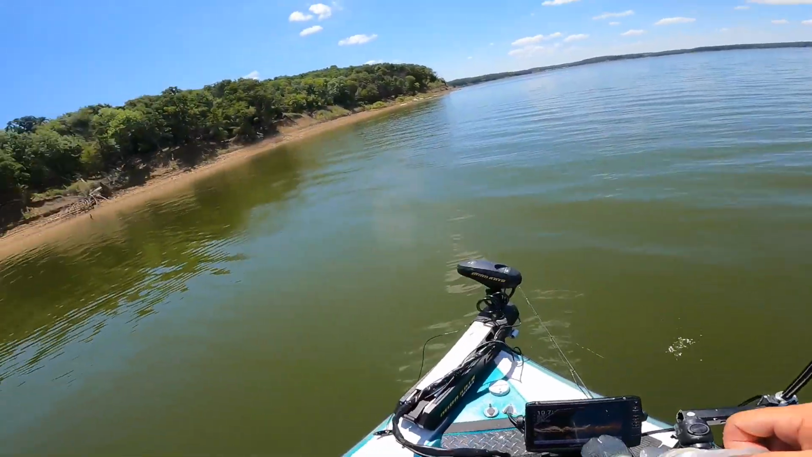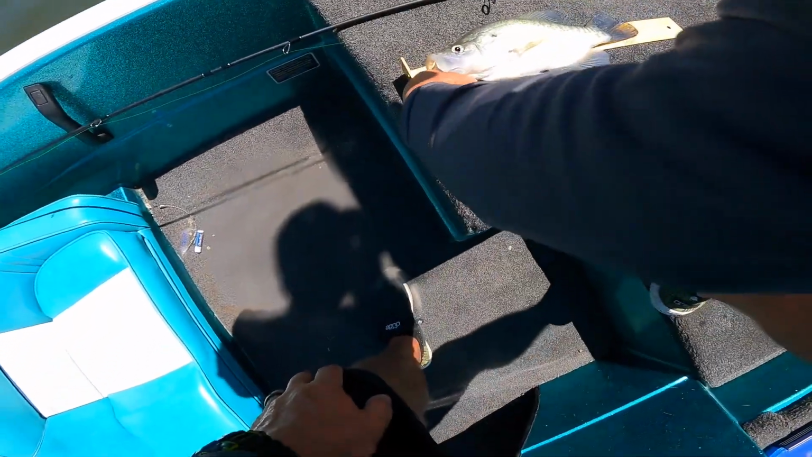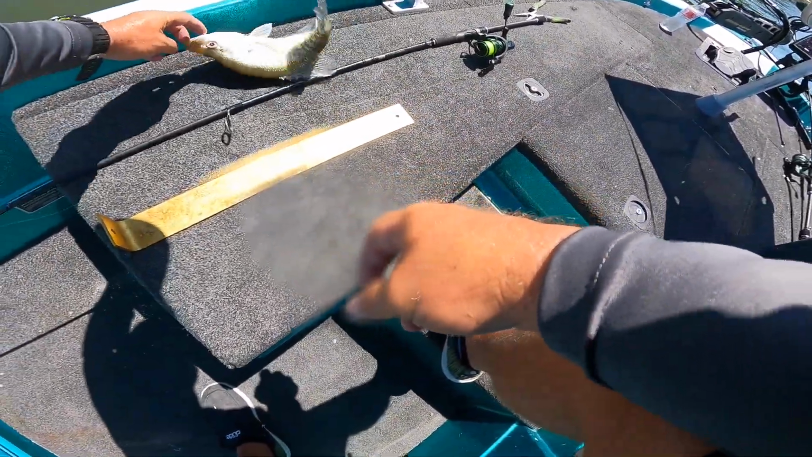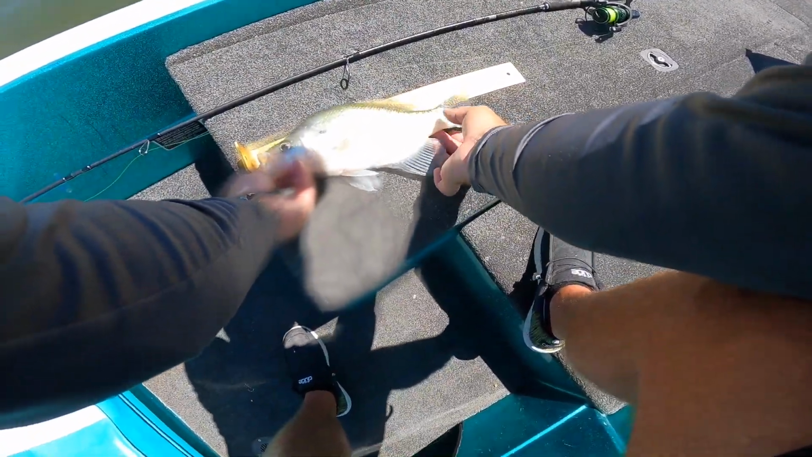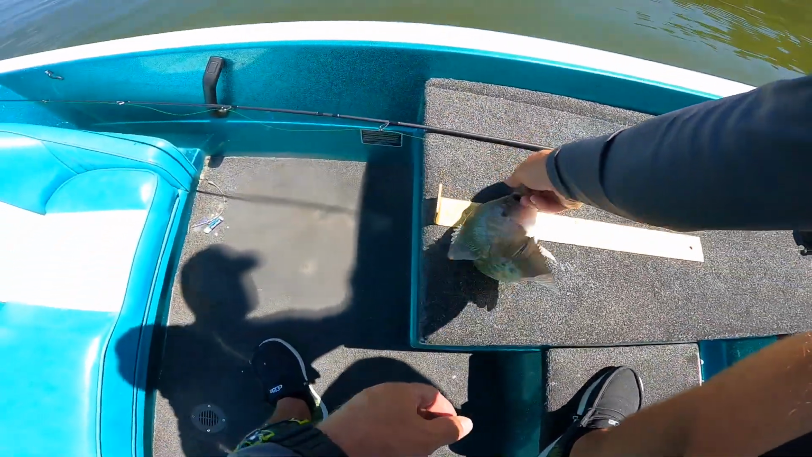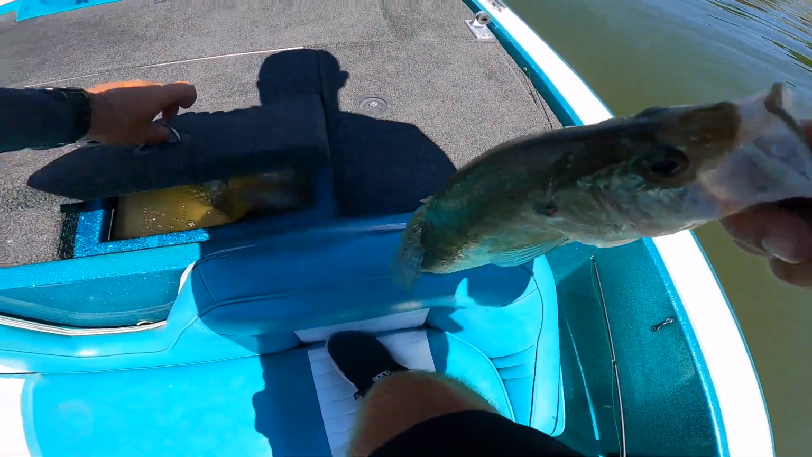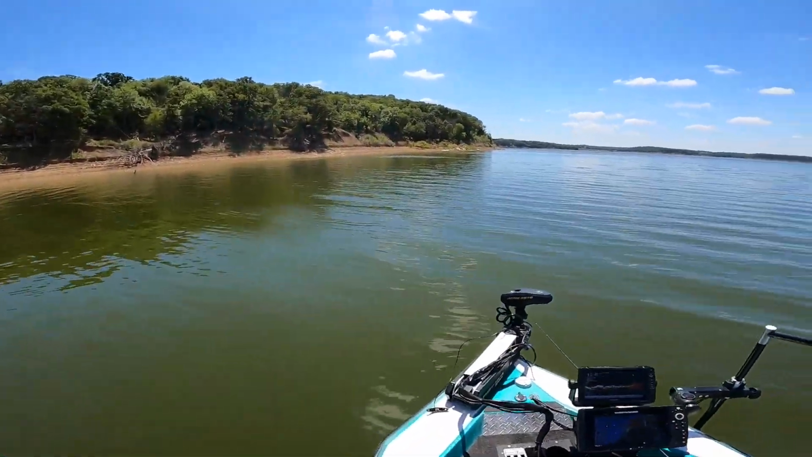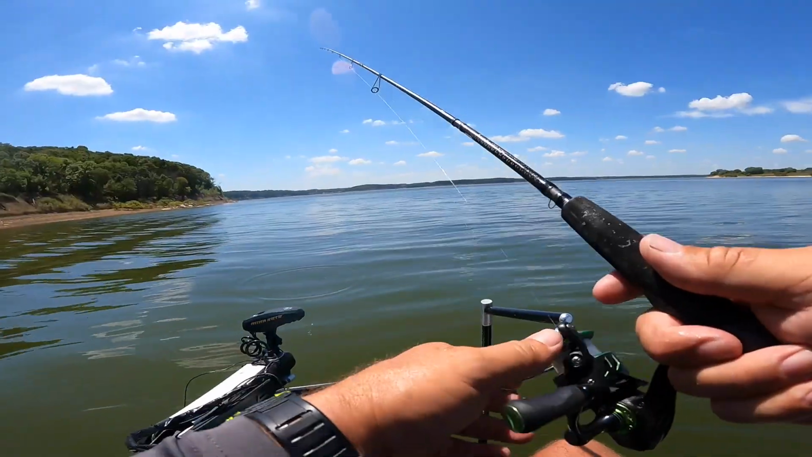Nice fish, man. Jeez, that's a nice fish. Let's see. Probably 14, maybe 14 and a half. 15. Whoa. That's a 15, guys. Right there. Yep, 15-inch fish right there. All right, get in here with your brothers. We can get some more of those. Shouldn't be a problem. They're down there.